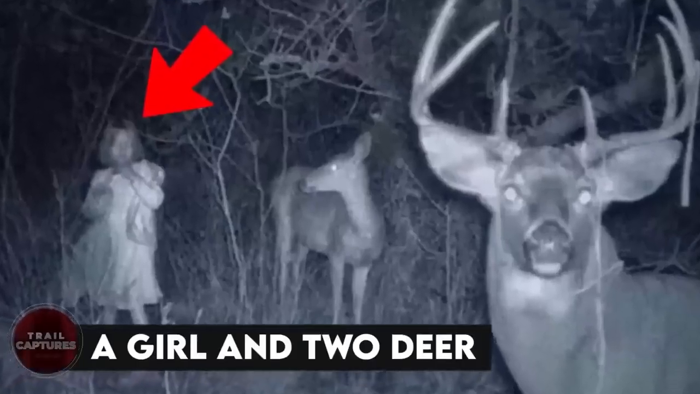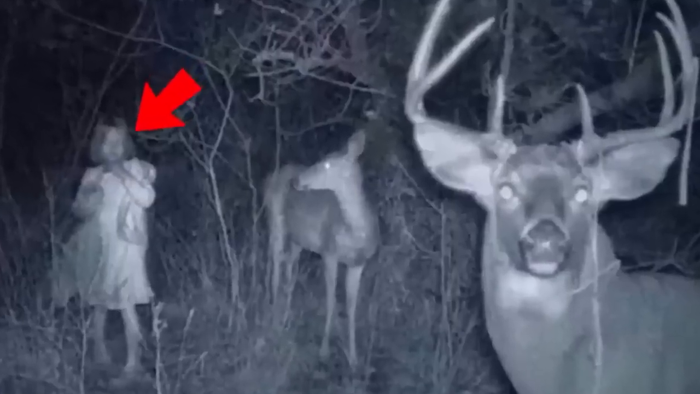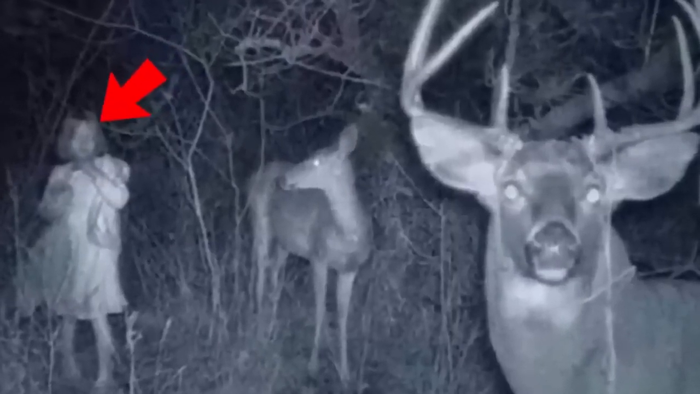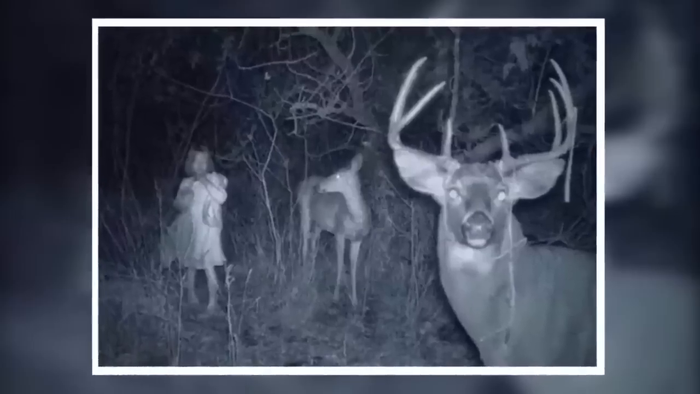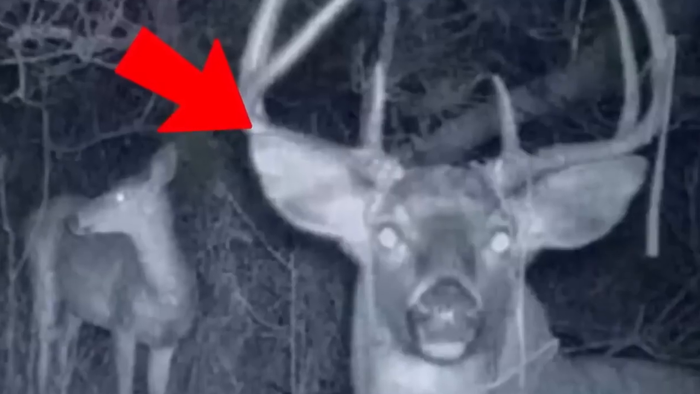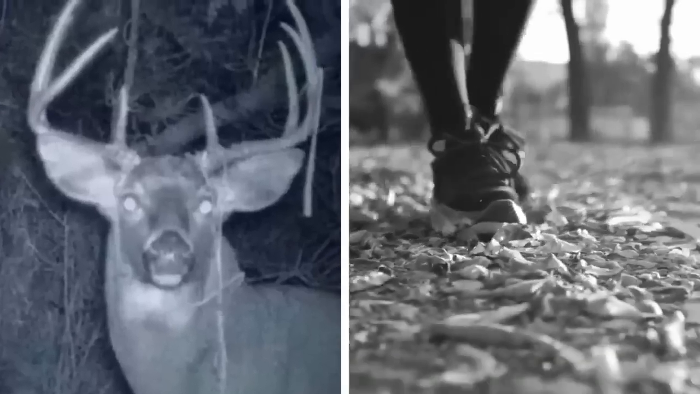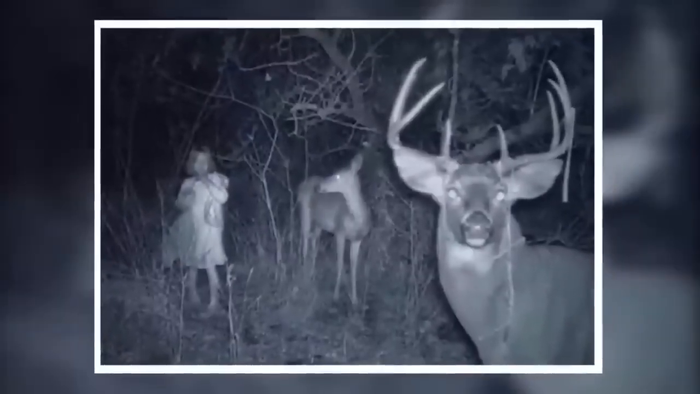A girl and two deer. Deep in the jungle unfolds a heart-wrenching scene. Just look at the scared girl standing close to two deer. One deer looks straight into the eyes of the girl with curiosity. It raises the question of what possible secret these two can share. Or maybe the deer are considering the girl to be prey. Meanwhile, the other deer locks eyes with the camera, as if acknowledging its presence, drawing us into the world.